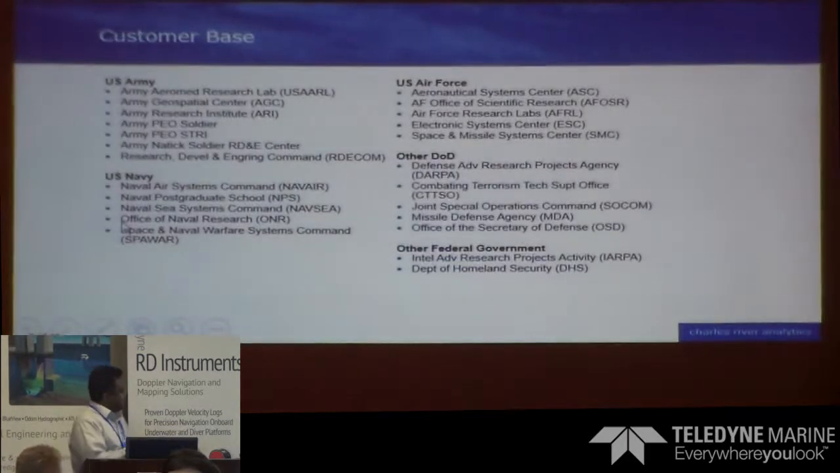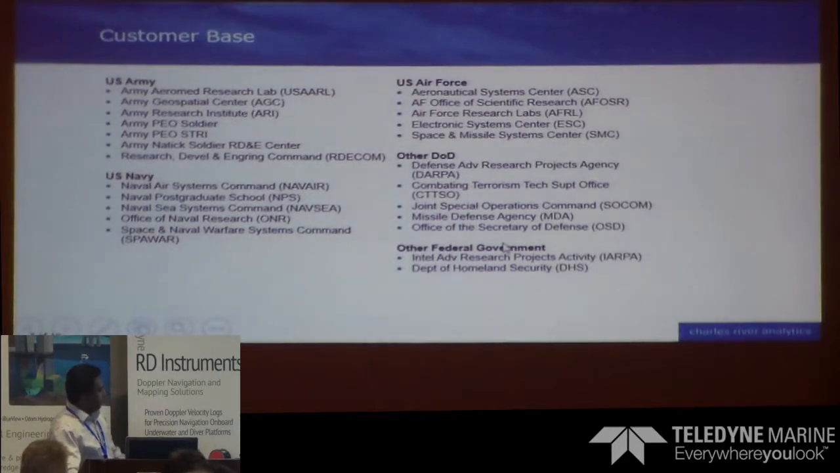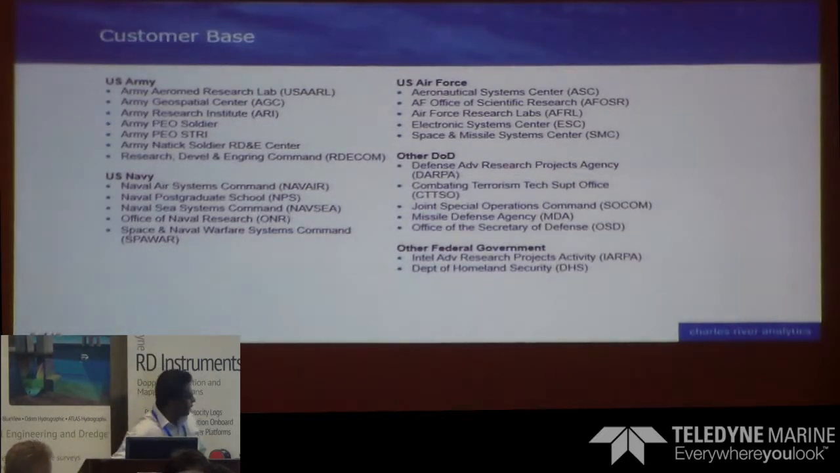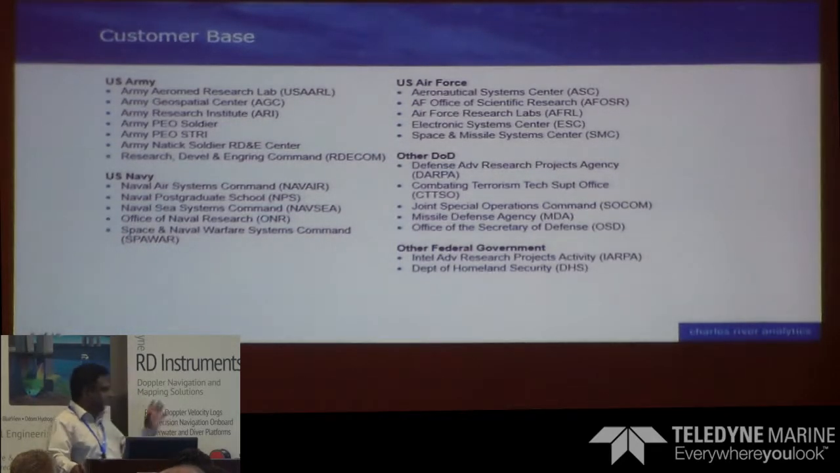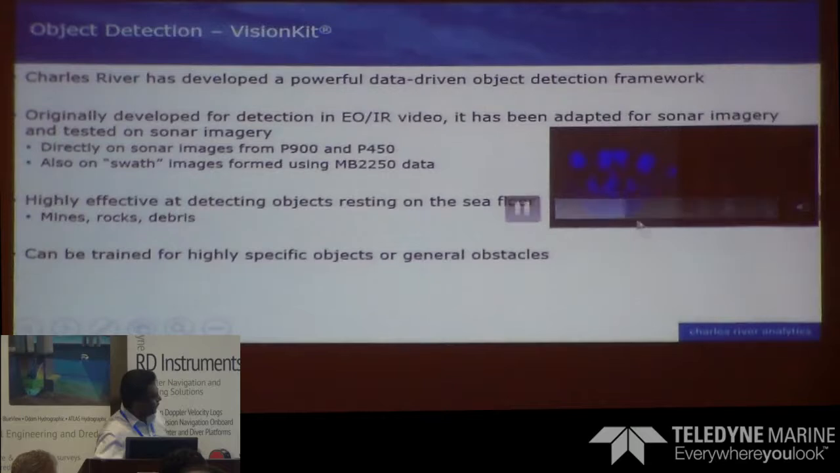As you can see, our customer base is mainly defense, and we get projects from DARPA and ONR. They are our biggest customers for developing underwater systems. I will be happy to talk about some of these programs offline, but today I will talk about some of the commercial products that we build on top of the Teledyne forward-looking sonars.